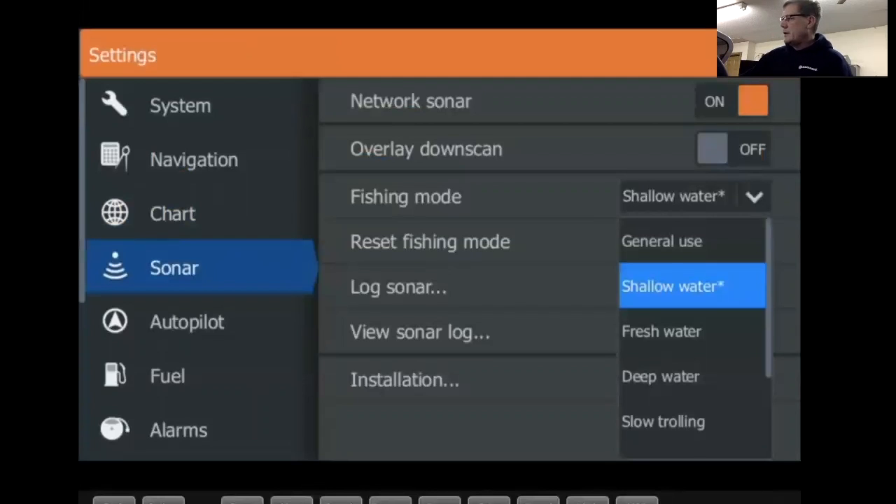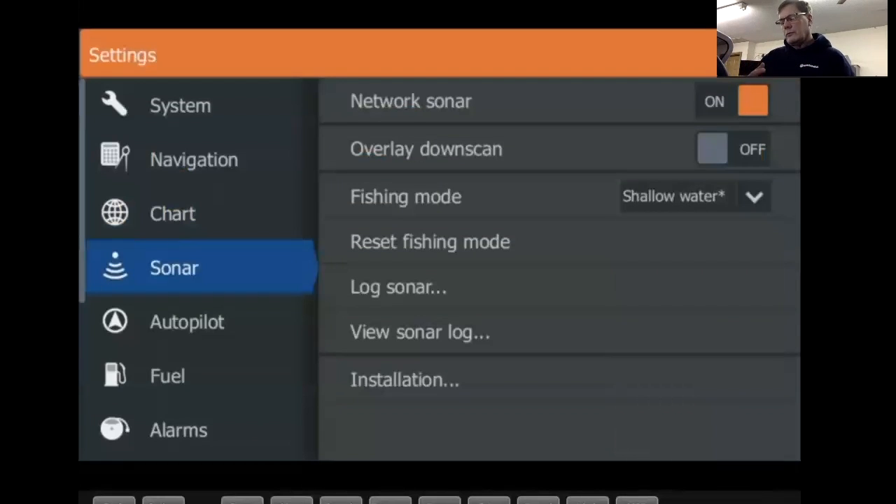So it allows the unit to pick up bottom. Let's say shallow water works better. If you change bottom depths in shallow water, it'll regain. If you, let's say, lose bottom contact, or something goes goofy, it's supposed to pick up quicker. So if you're in shallow water, keep shallow water. Reset fishing mode.